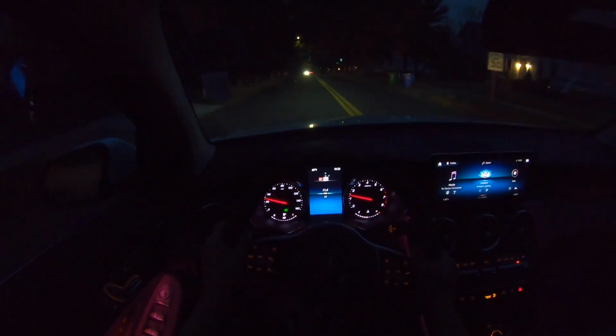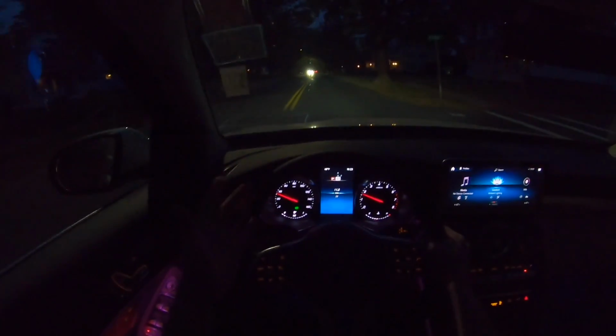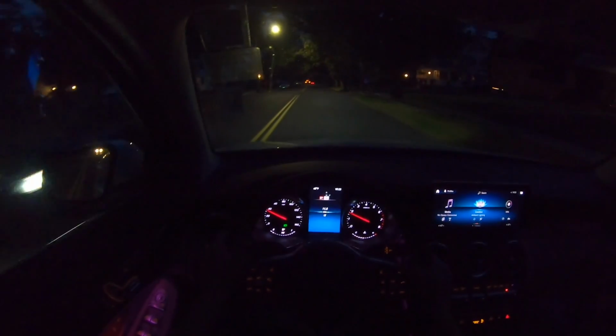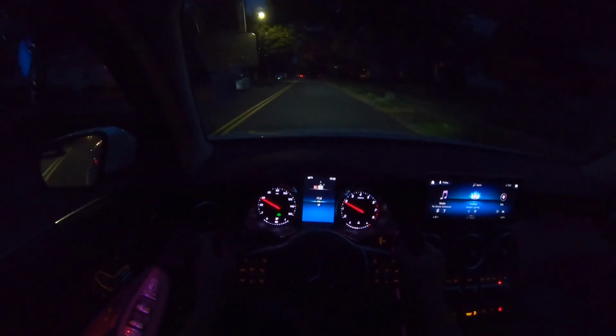Whoever's going to buy this SUV is not going to be pushing it to the limit or abusing it, but this engine is powerful to merge on the highway or to pass someone. It's honestly more than enough.